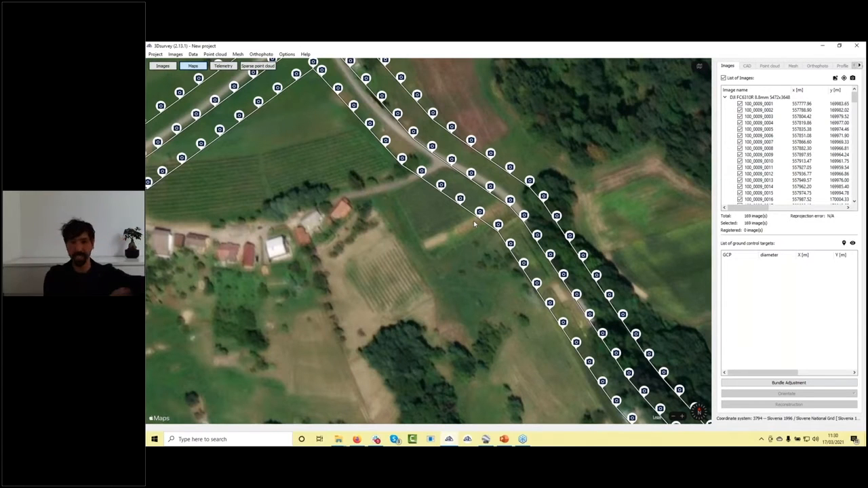If you would fly a single line, you could probably also get a model out of it and results, but at the end the model will probably be a bit bent or something like that, or in some locations you're not going to get good overlap between images and you could have some issues.